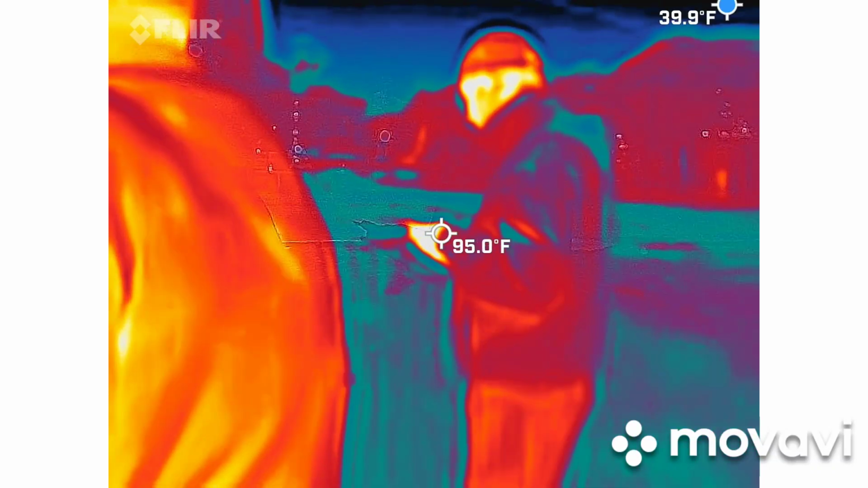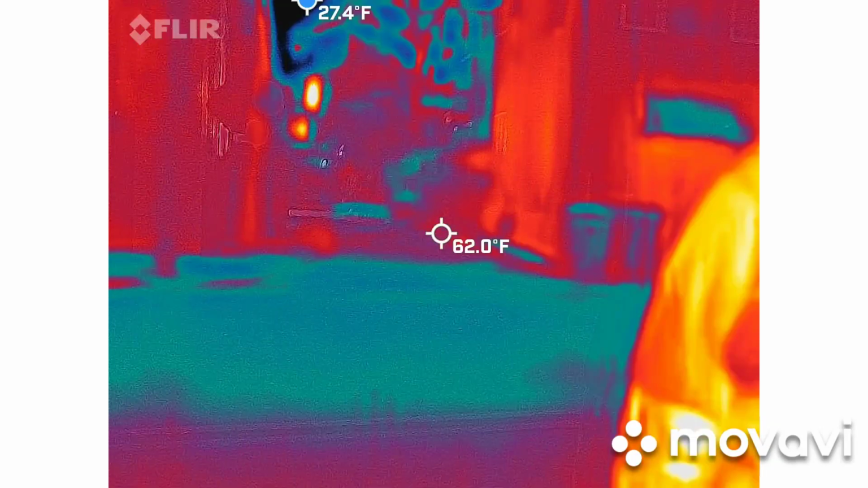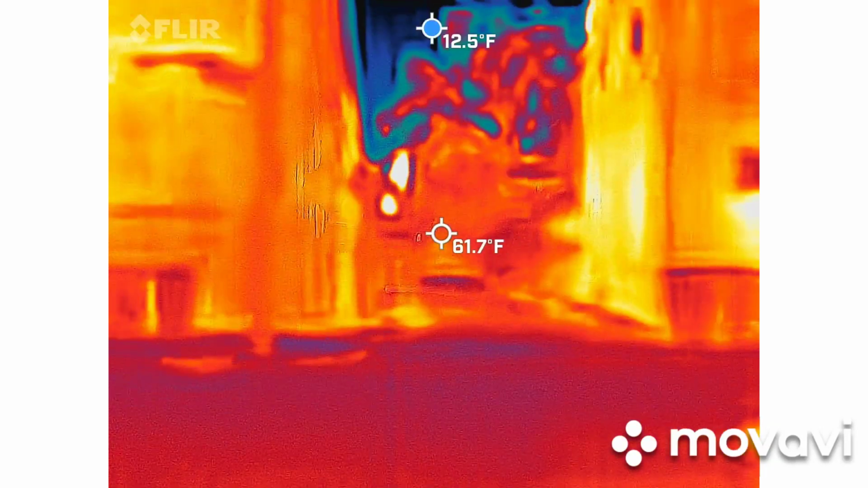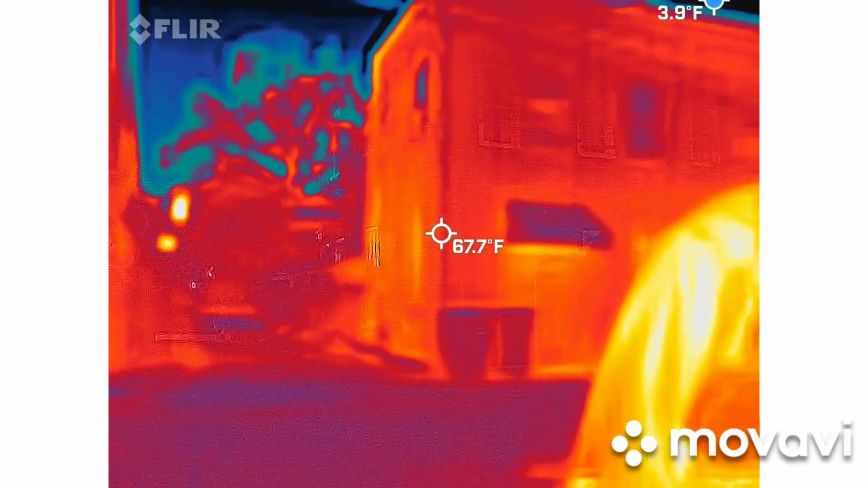Kelsey, you can kill your video at this point because we don't want to lose any footage that we already had, so just hit the red square. This is what he said, Builder's Alley. We call it Philadelphia Alley now because we named it after a city that helped us out of one of our many fires.